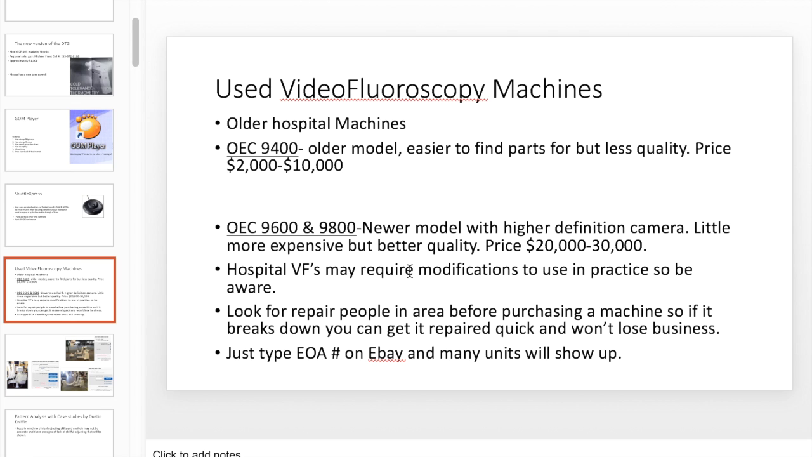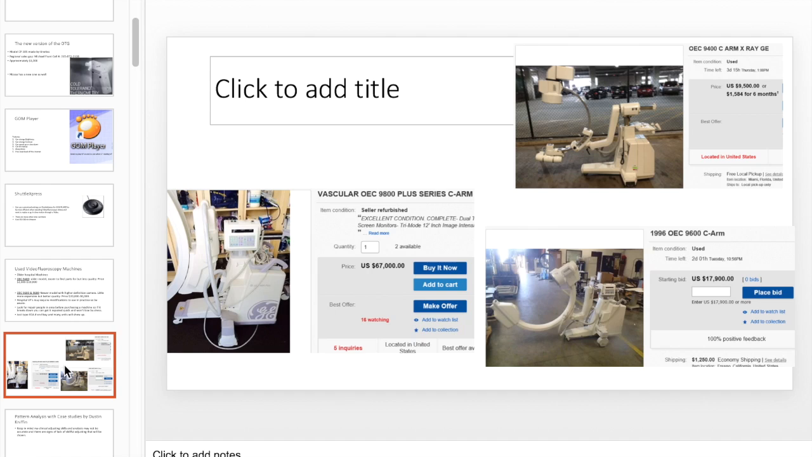We'll talk about modifications at a later day. The 9400 is becoming expired. That one's a little harder to find, so you want to go with either the 9600 or the 9800. The 9800 is a lot more money, but it would probably be ideal for right now because you can still find replacement parts.